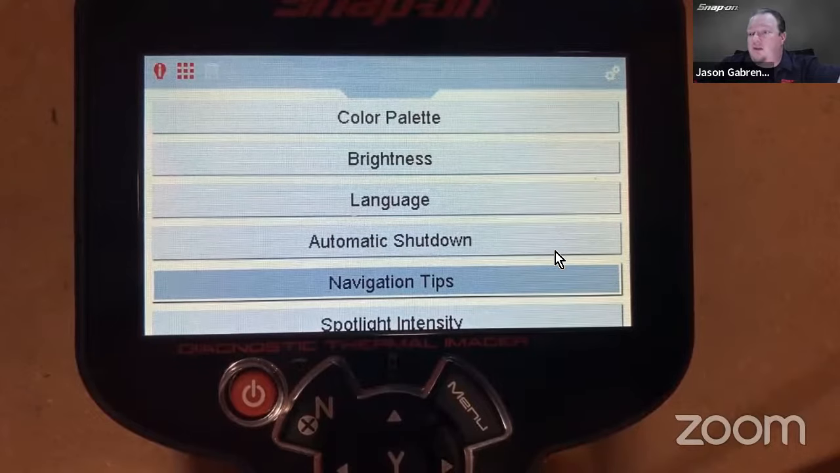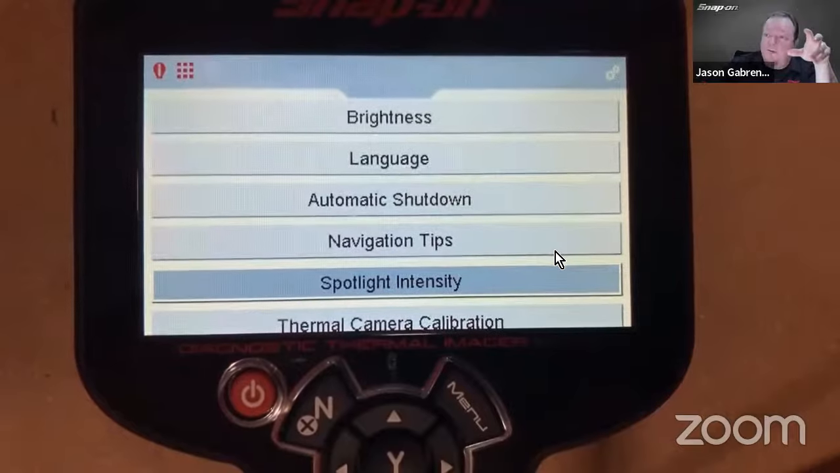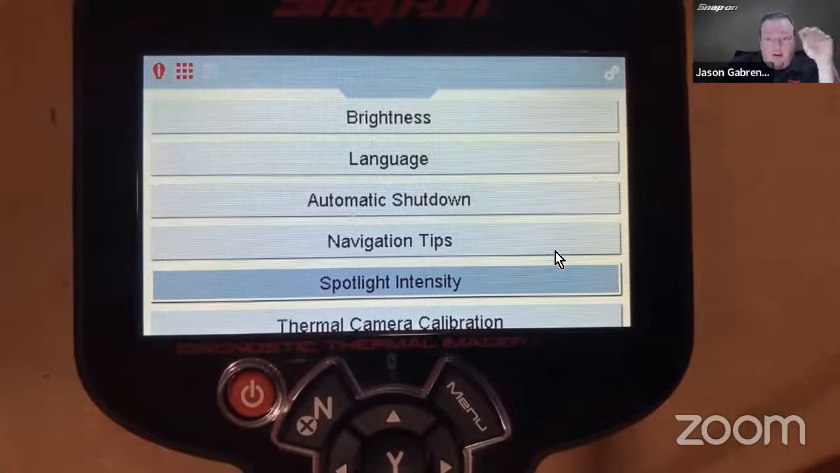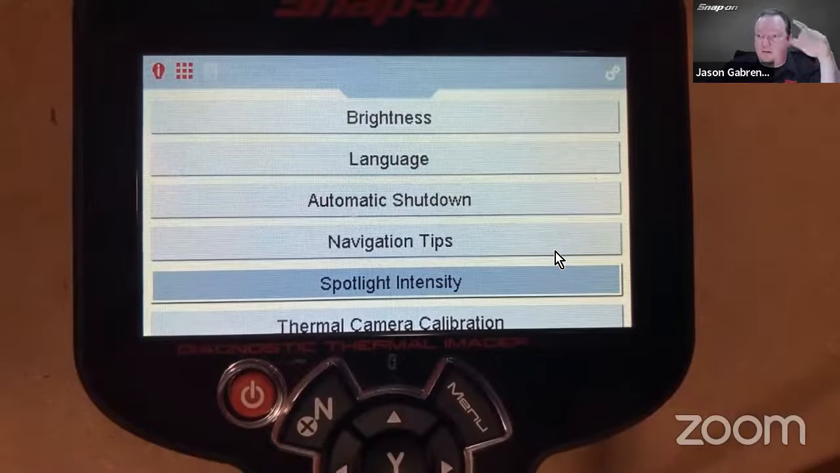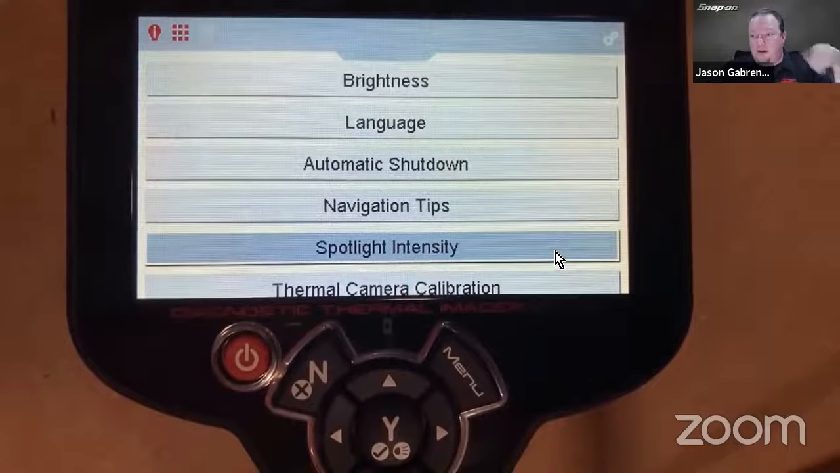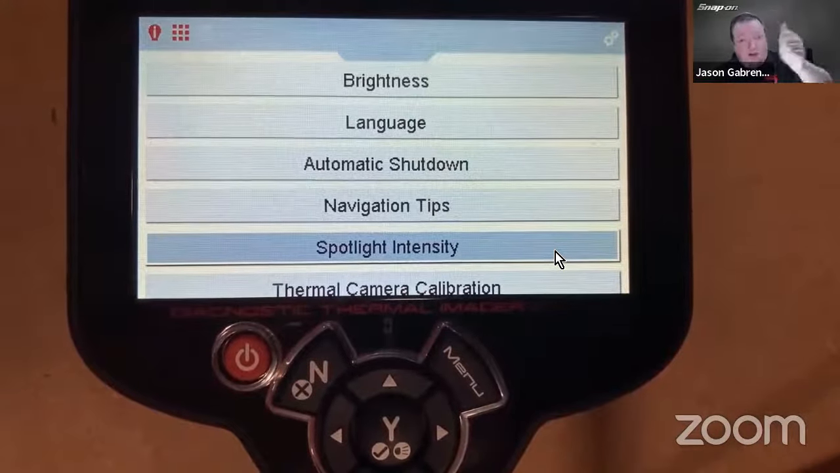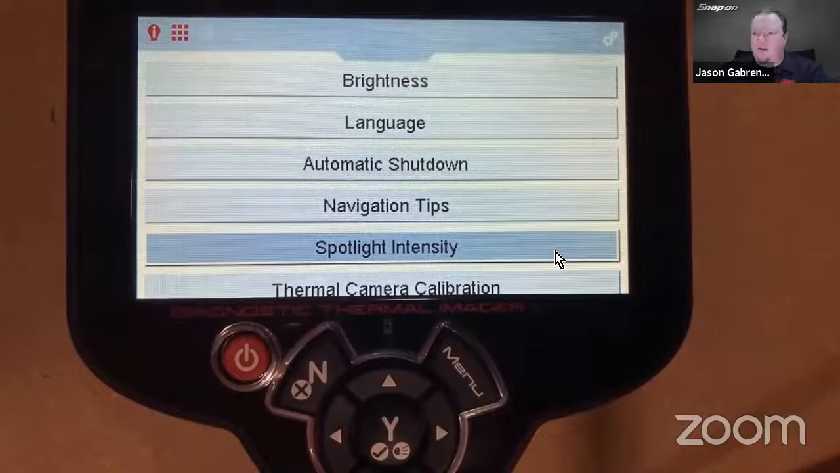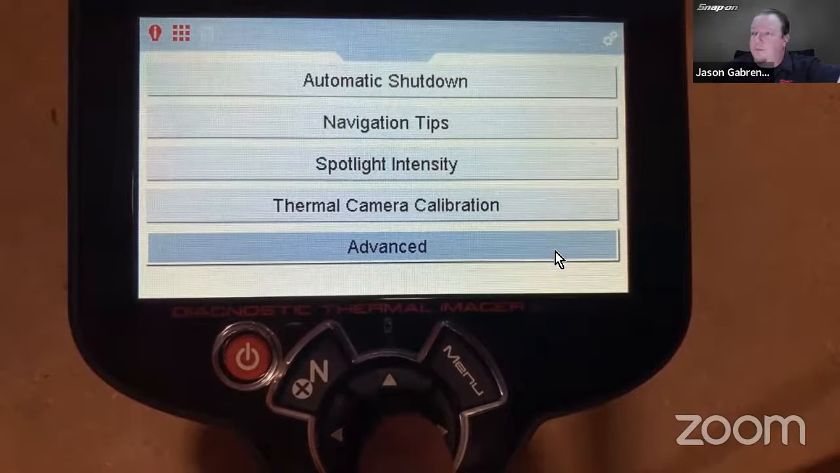Some navigation tips, spotlight intensity. So it does have the camera and it does have a video. So you can have a spotlight that'll turn on if you hit the Y button. It's got a little picture of a spotlight on it. There we go. Yeah, so you can see you can turn on the spotlight there. If you're under a dark engine bay or underneath the vehicle, you can turn on the light and set how intense that is. You can go through a calibration process, and also there's an advanced menu as well.